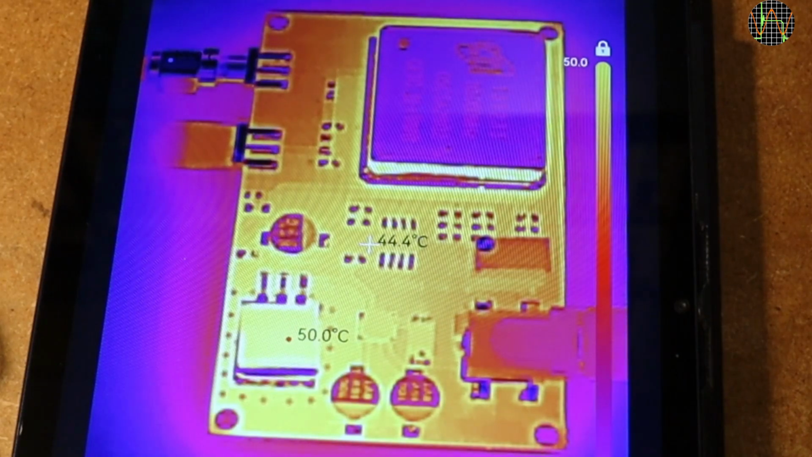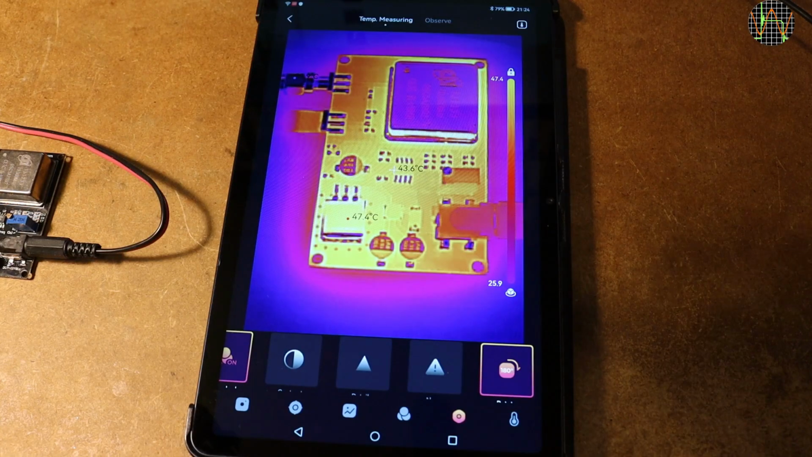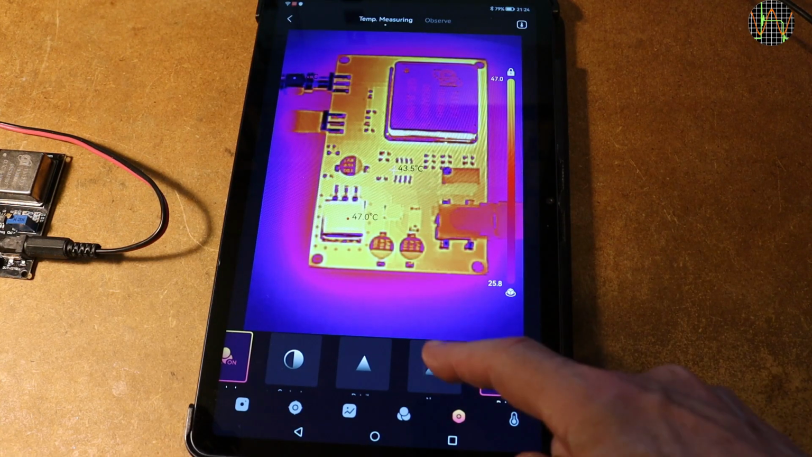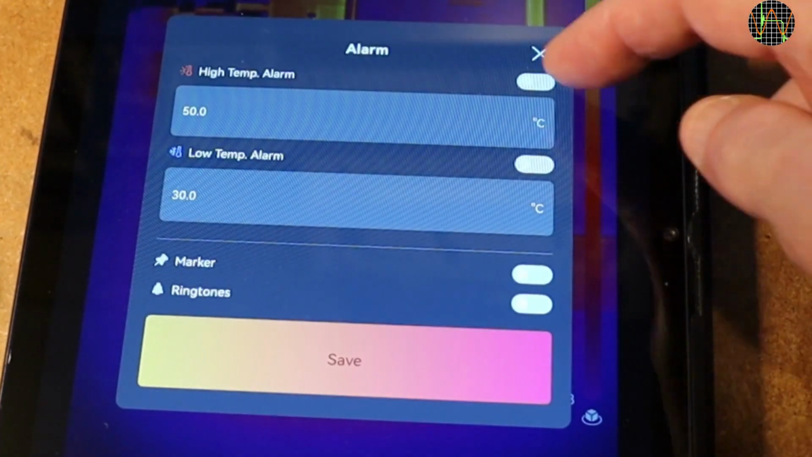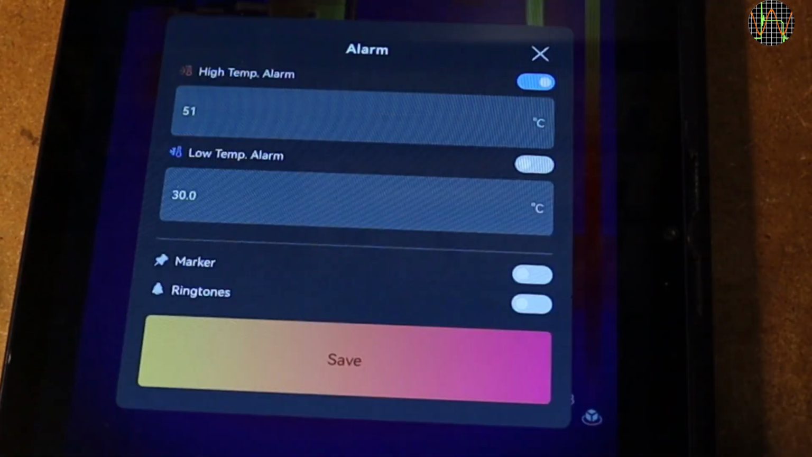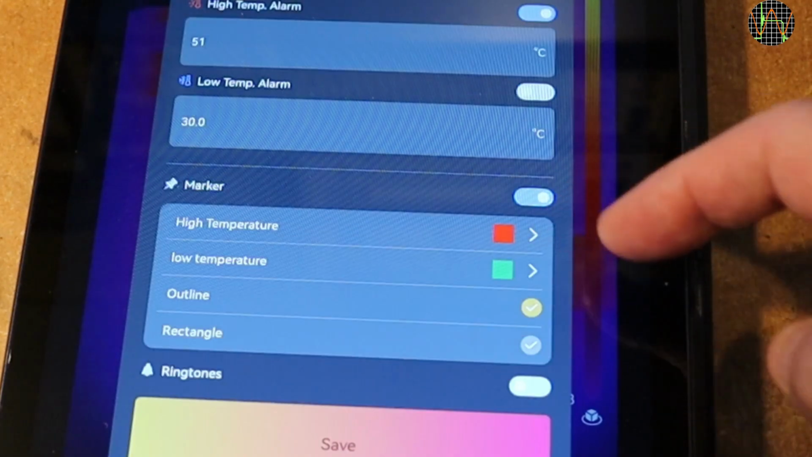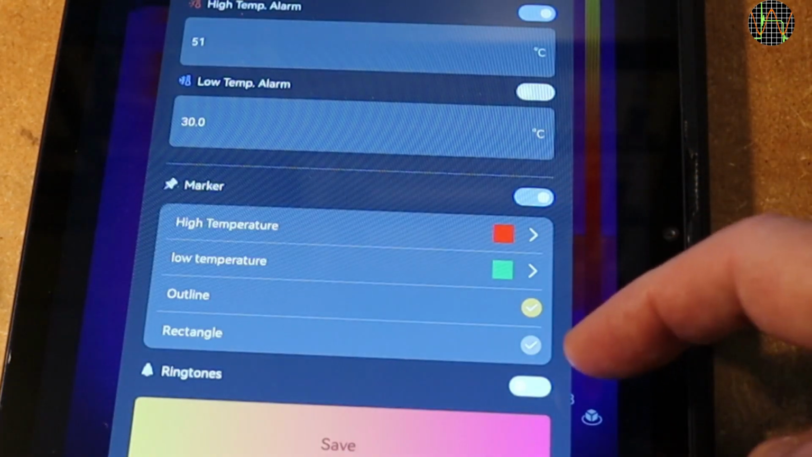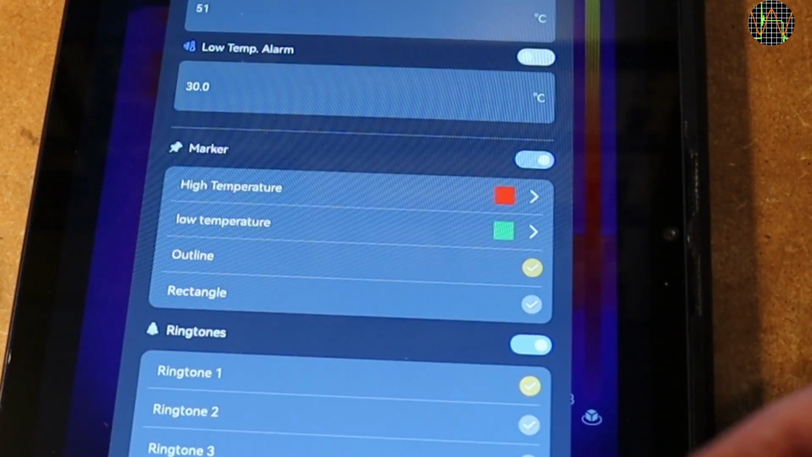down a bit, shown here a little accelerated. So let's define an alert. I used that before, so some values are already there from the last time. I enabled the high temperature alert and set the value to 51 degrees Celsius. I know the top temperature will be in the order of 56 degrees Celsius, so we should expect this to trigger. I turn on the marker feature, which will surround the area causing the alert, and the audible alarm.